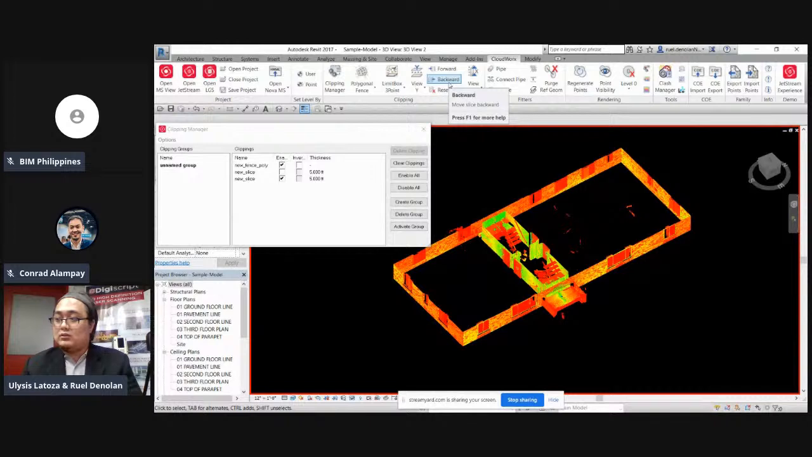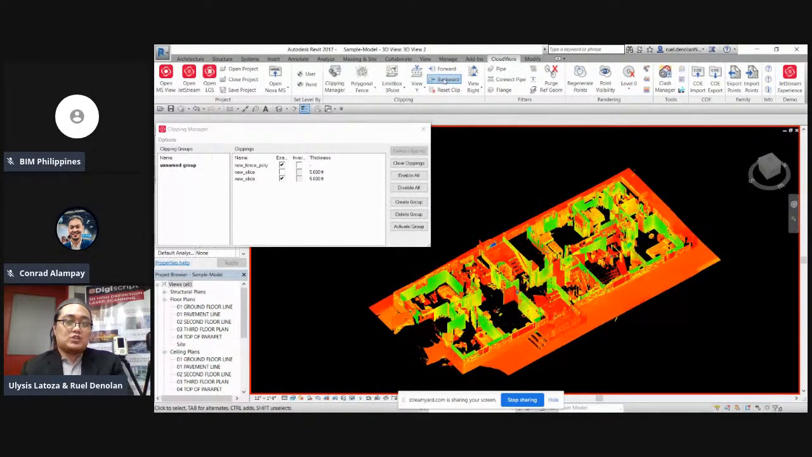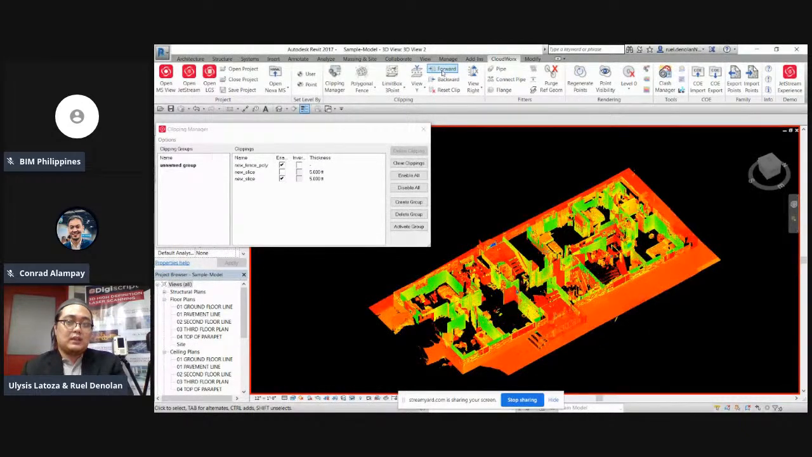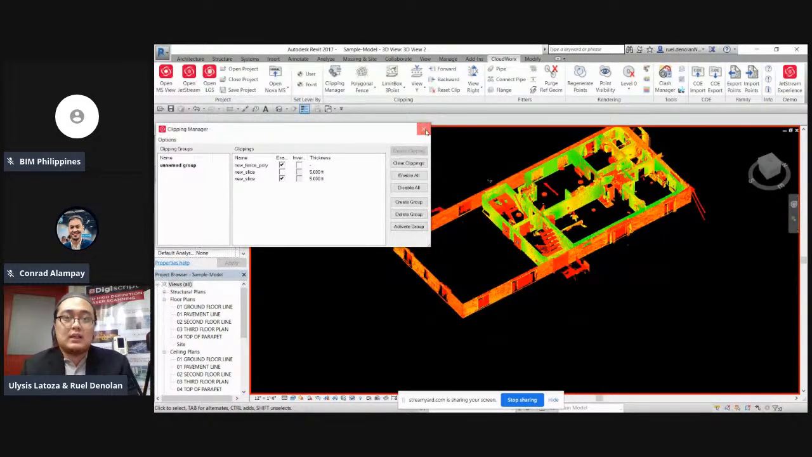Meron tayong forward or backward. So backward, ibig sabihin pababa. The more na kiniklik ko siya, kung mapapansin nyo, nakikita na natin yung section ng kada 5 feet. Kada 5 feet ng ano natin. So same lang din sa x-axis.